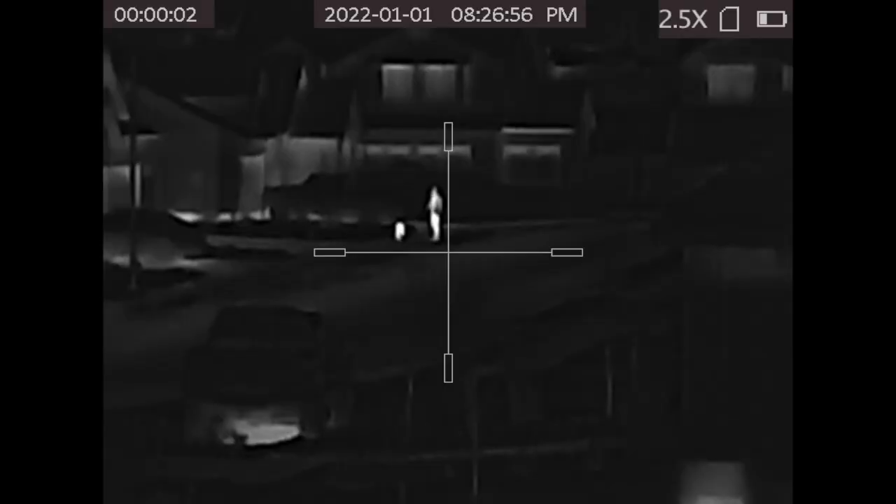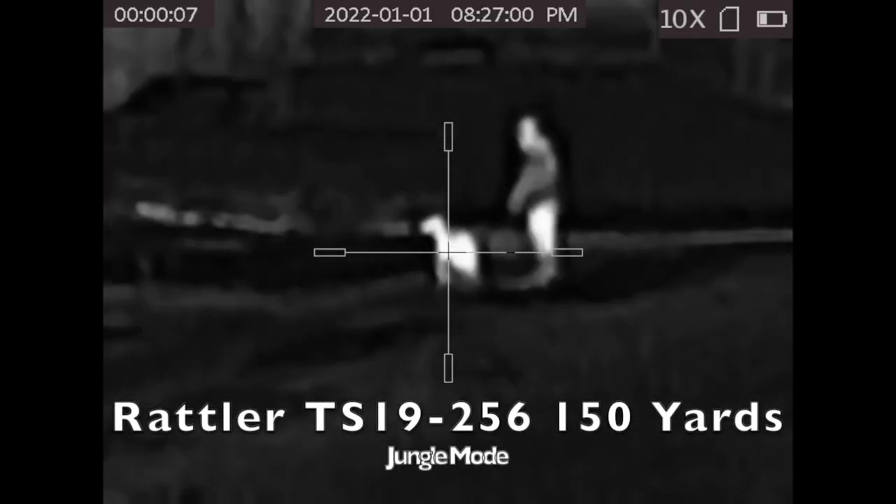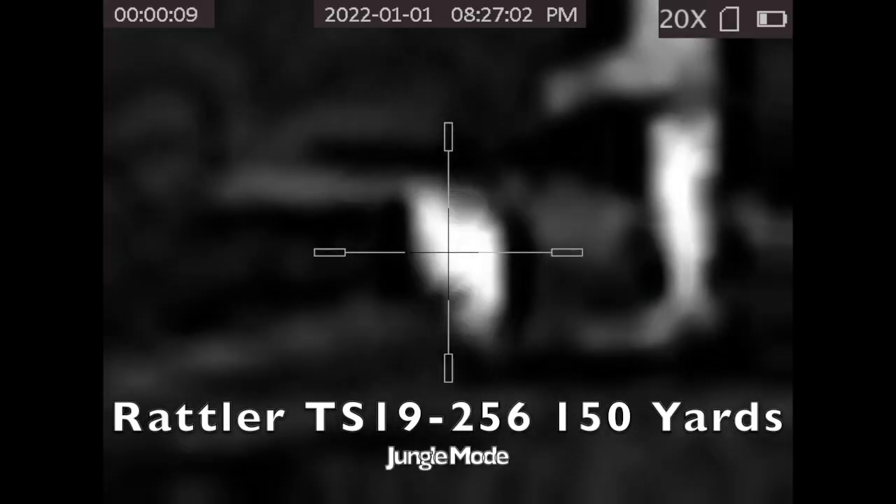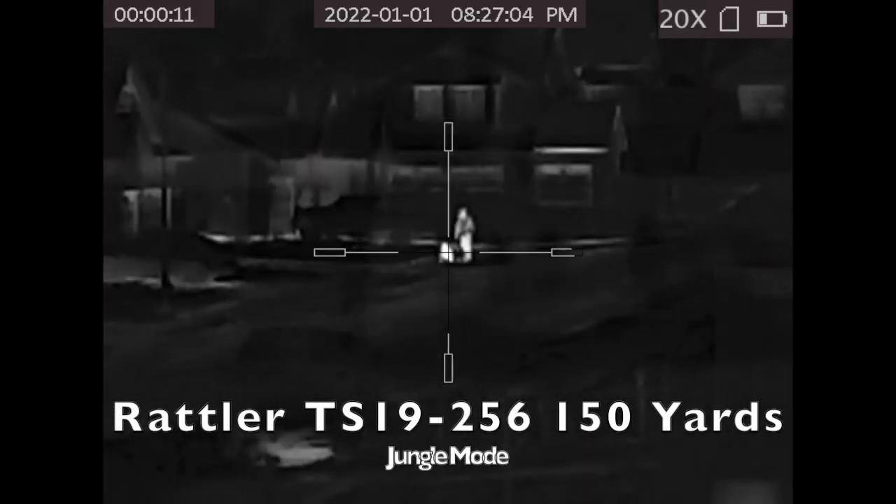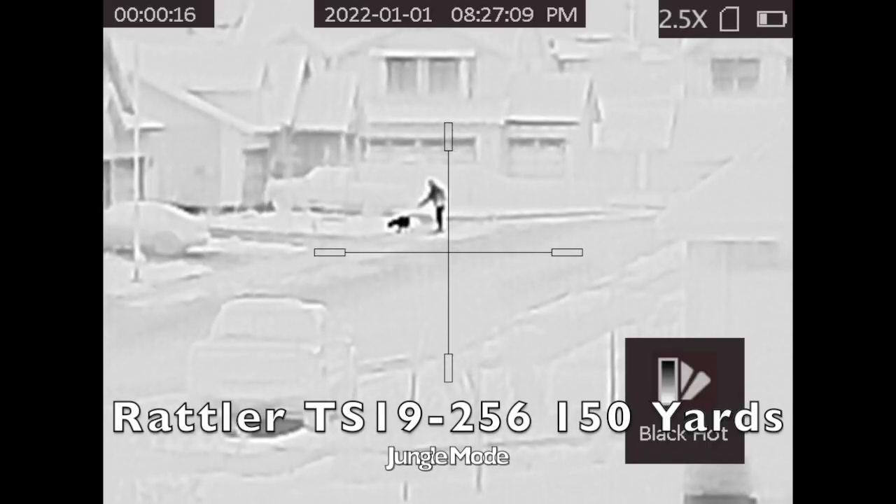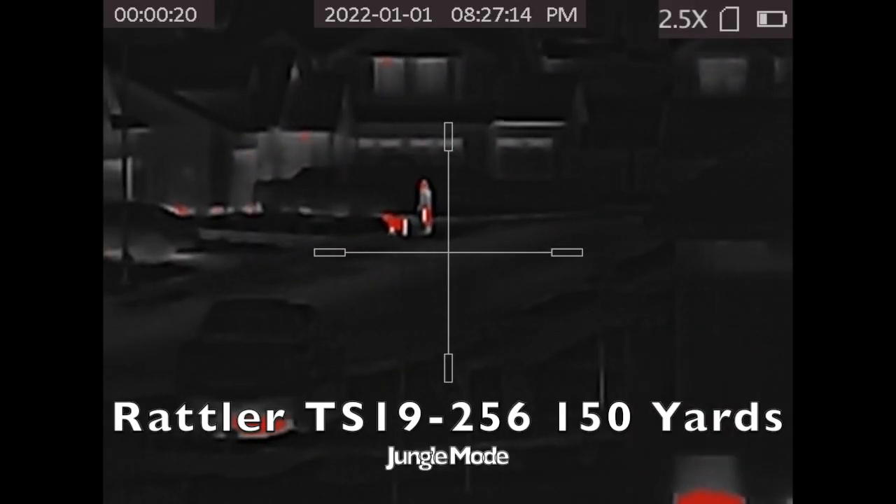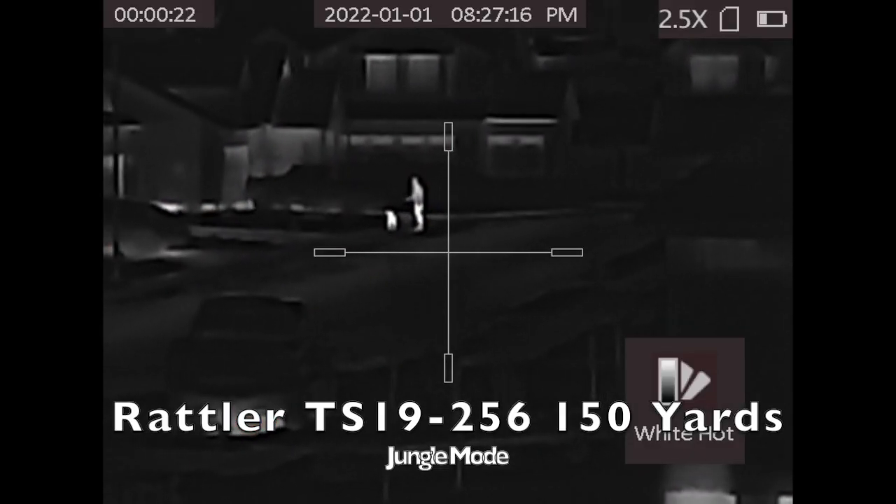the different reticles. We found that the reticles that are available and sighting it in don't really match the specs that are written down on paper, and so we show you exactly how far they are spaced apart and how much each of those movements actually move when you're sighting it in.